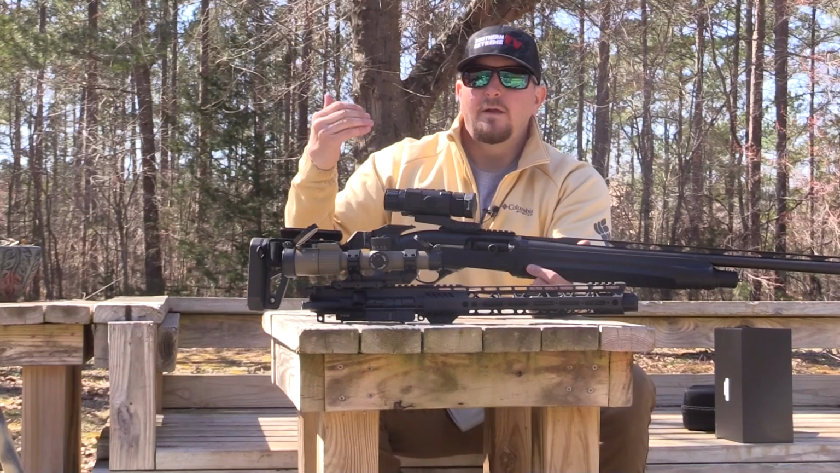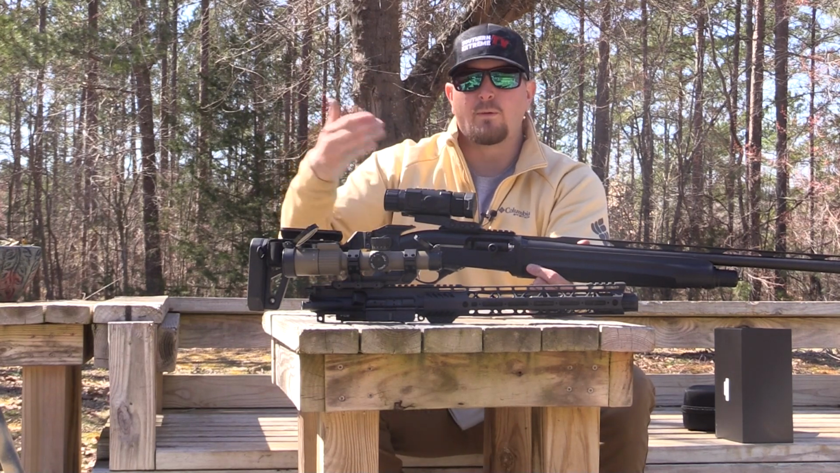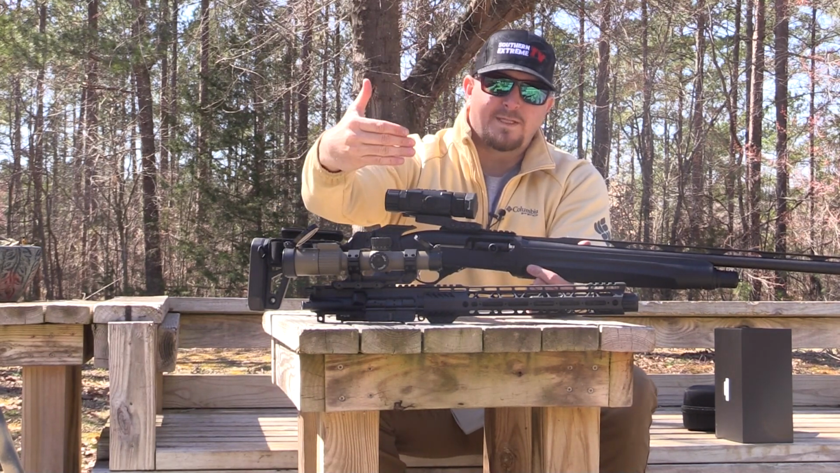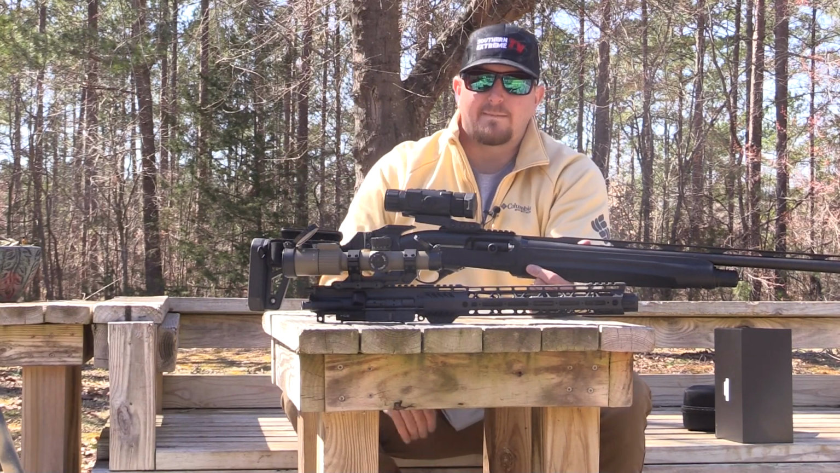So it is a continuous, or I guess a staged zoom cycle. So from 1.5 to 6, every click of the zoom button will take you into a different stage. And if you zoom in one time, you do have to zoom all the way through the entire zoom cycle to get all the way back out to that base mag.